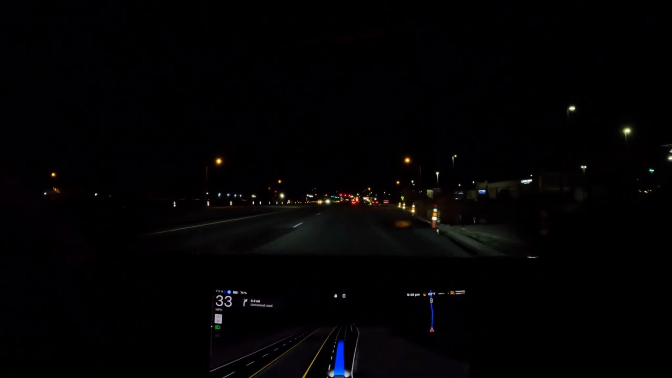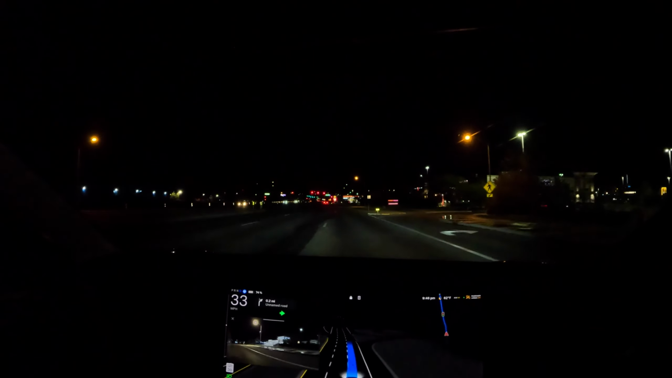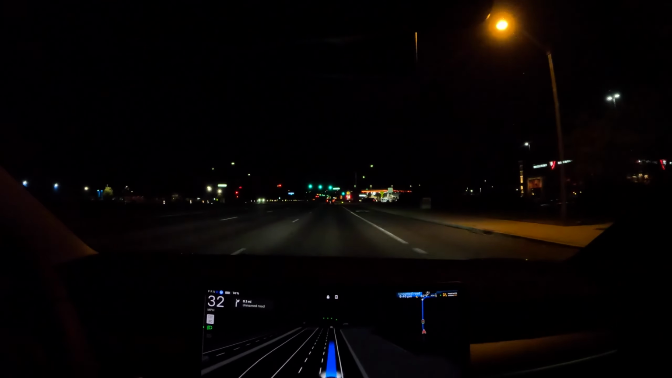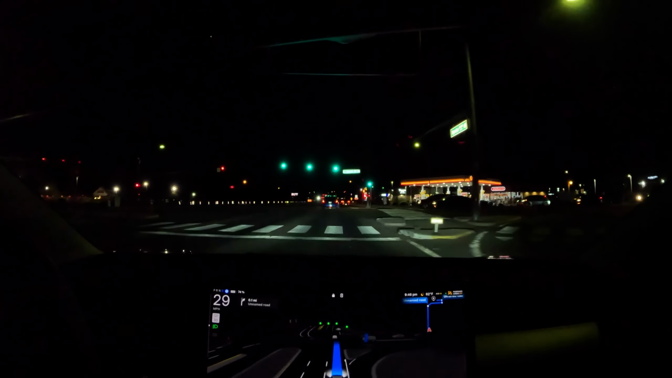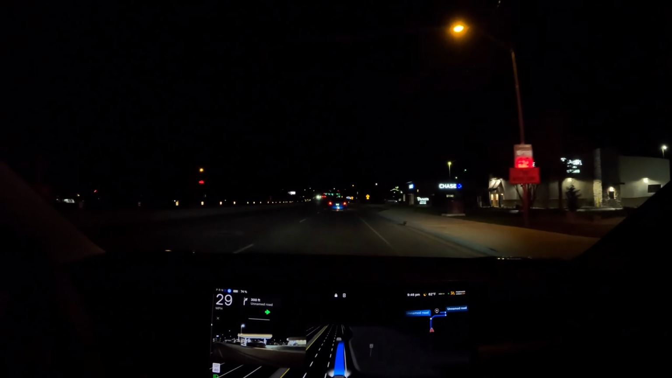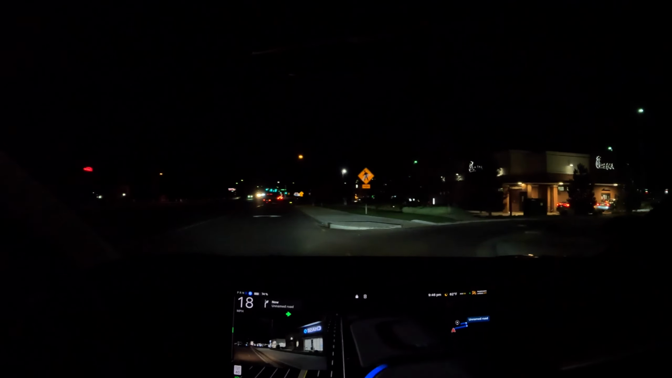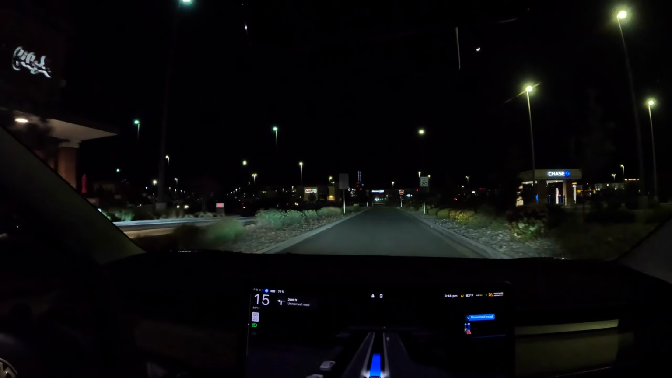Curious what it'll do here when we get to Chick-fil-A. Okay. That's a car? Okay. I was like, solid.